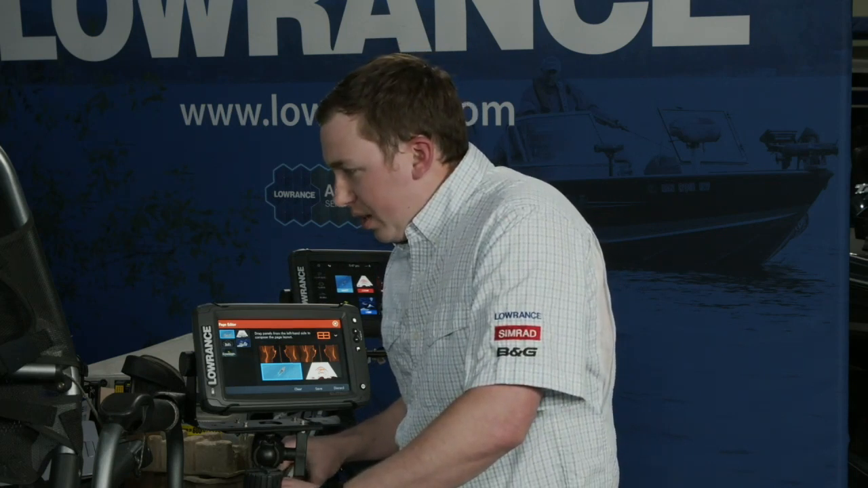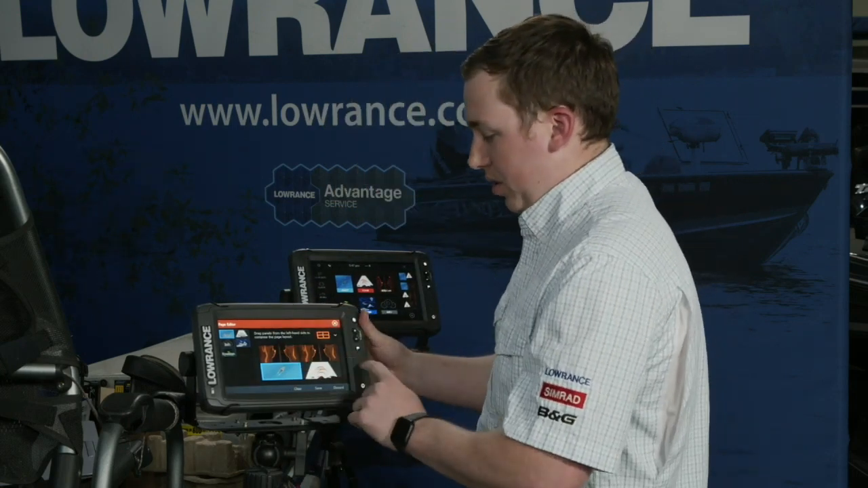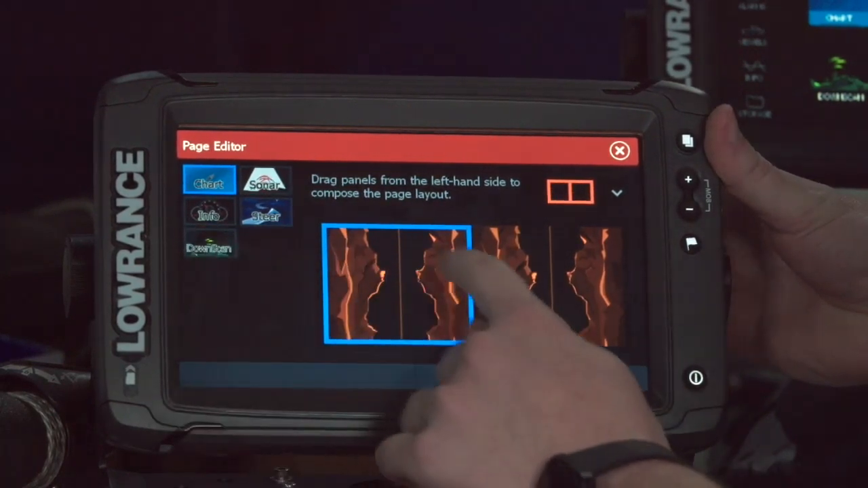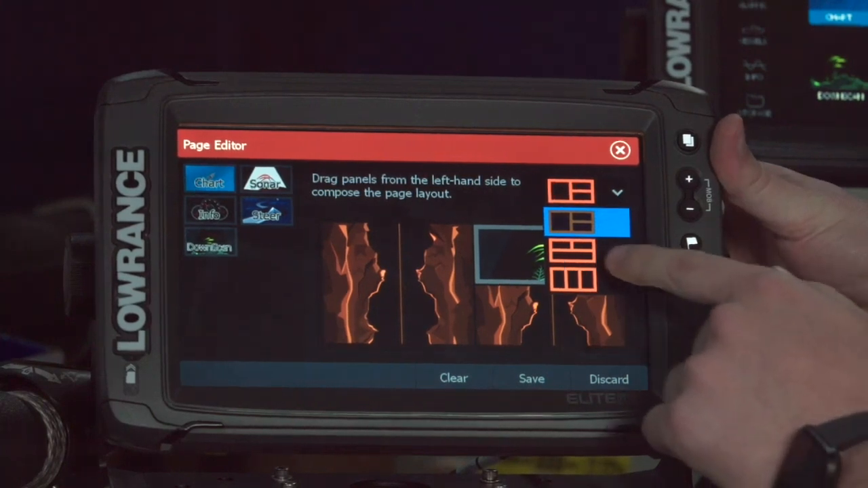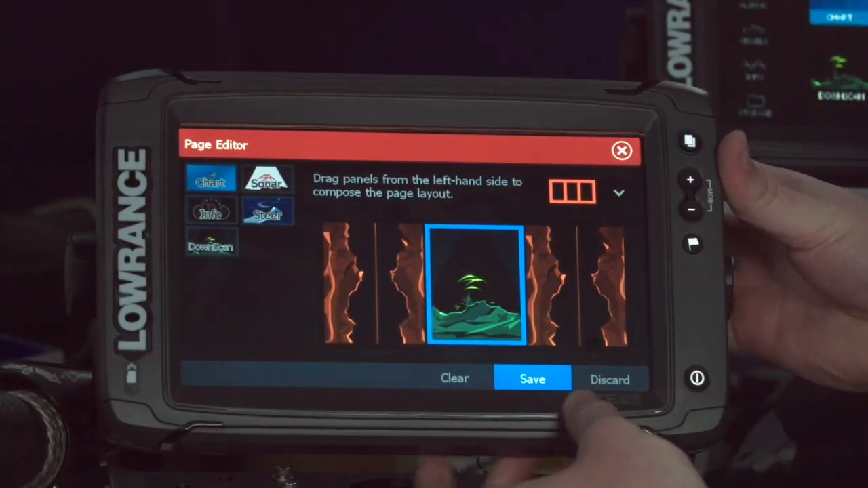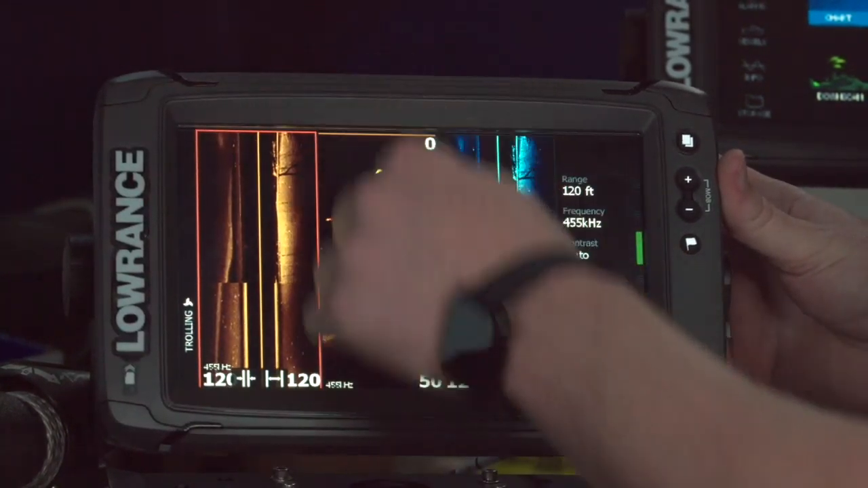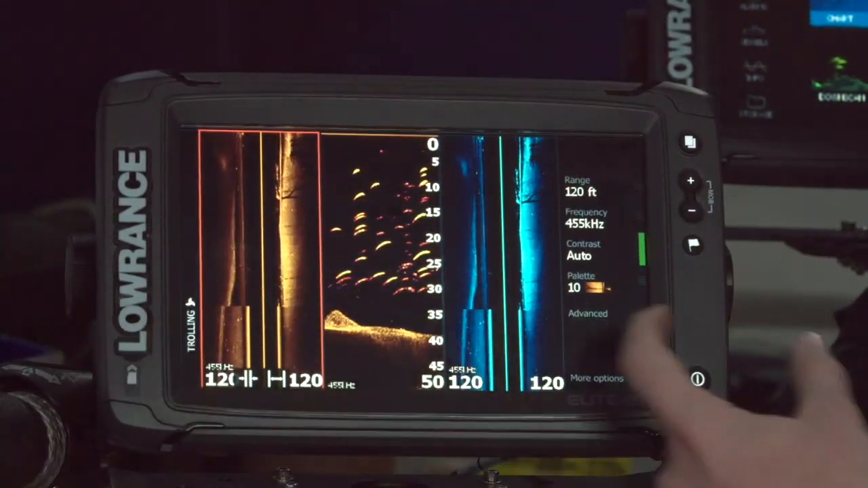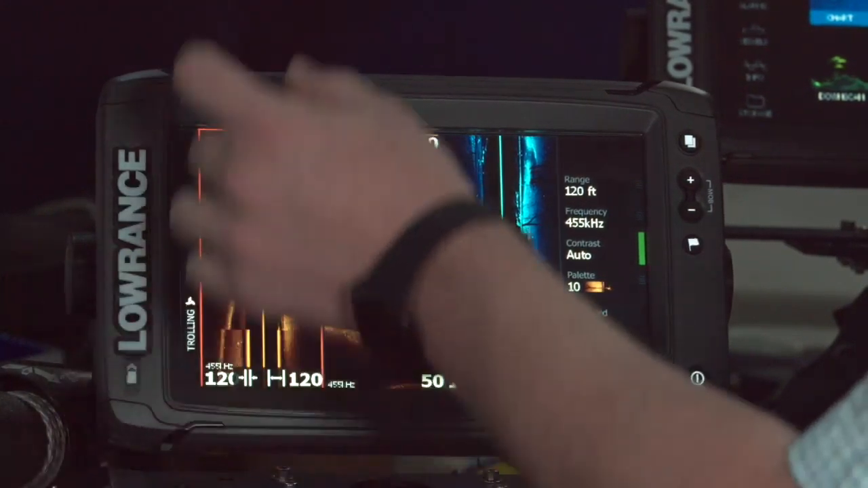Can you split the side scan to each side with down scan in the middle? So this is a good example. I can put anything I want in any of these splits here. So here I have 2 sonars and a down scan, and remember I can change the layout. So now I have side scan, down scan, and side scan. So here I've got my left and right, my straight down, and my left and right again, which answers your question, but that's not going to be the way you're going to want to look at it, right? So let's say I want just my left side.